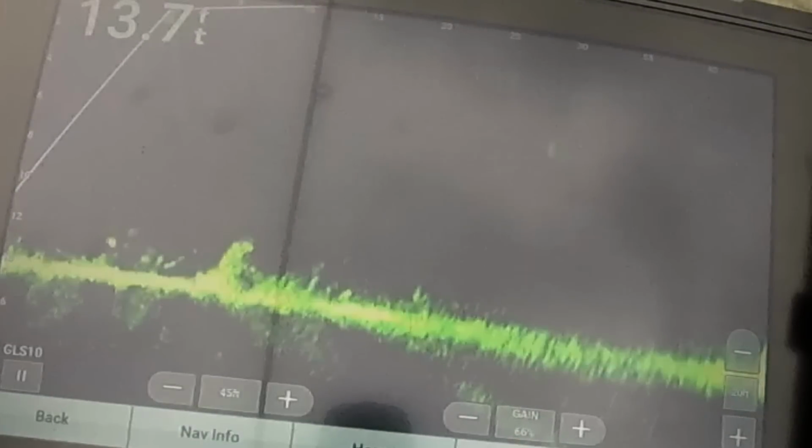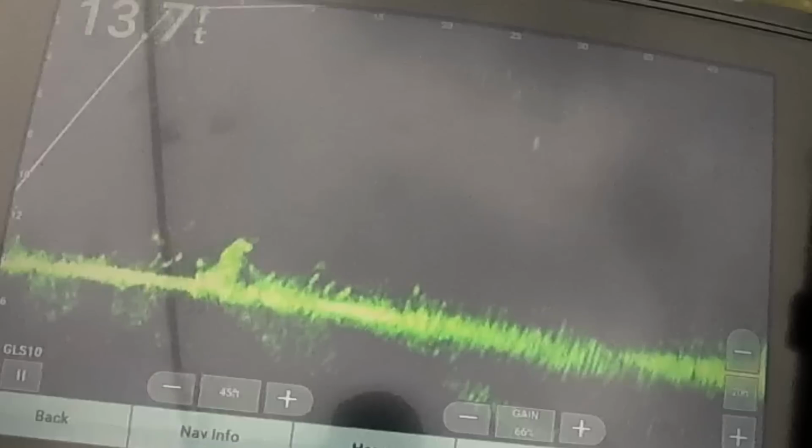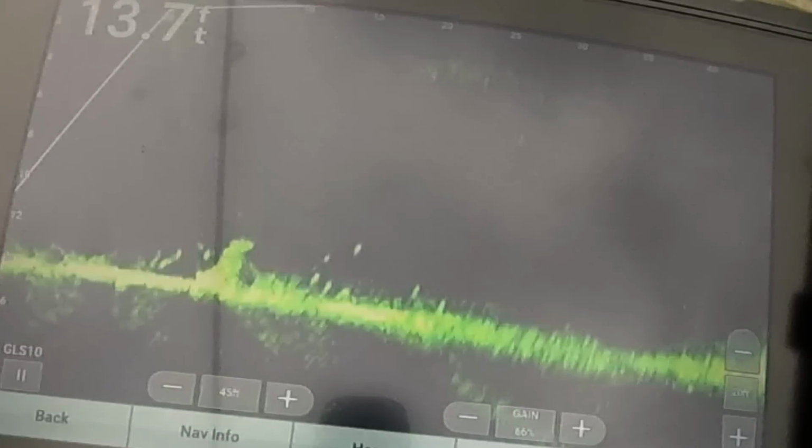There I am again. Fish come out and look at it. Very tiny fish.